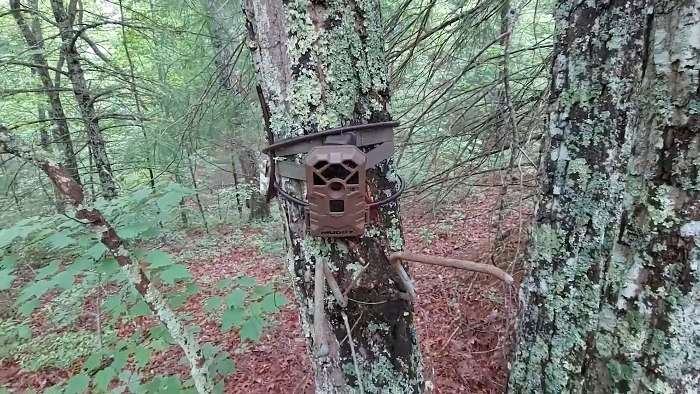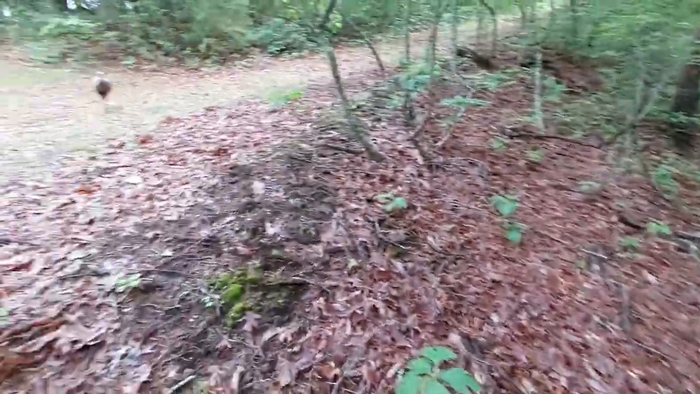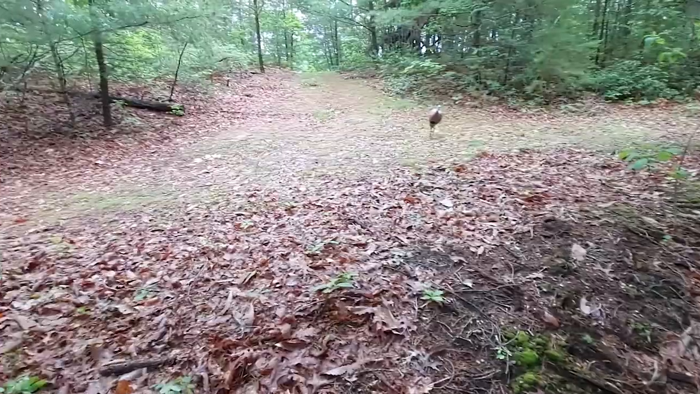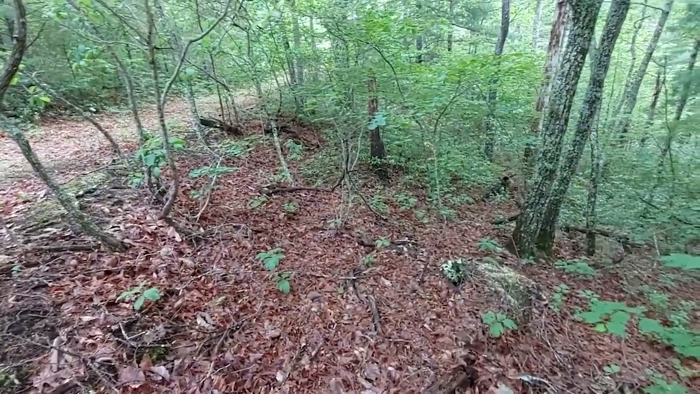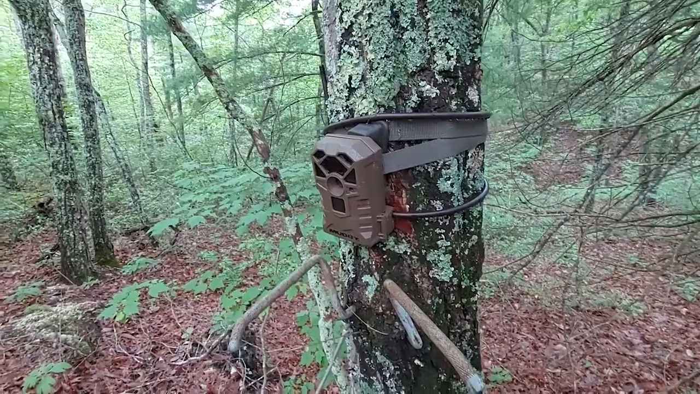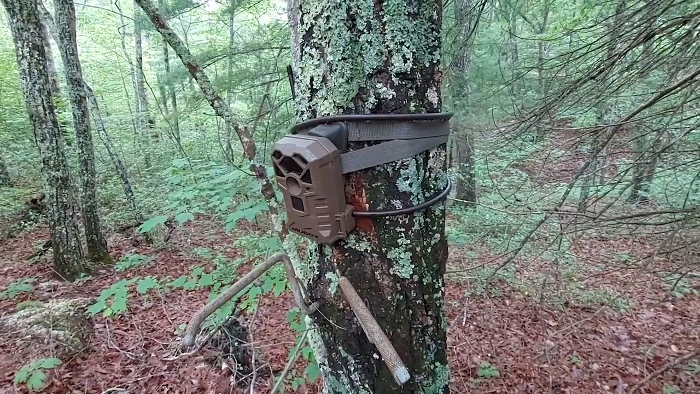Again, the camera's been here for a couple months, or just shy of a couple months. And this is a location that's old. I believe it was an old hunting camp right there. But it's a three-way intersection, and there are always animals coming through here. I've gotten so much stuff over the years here. I just don't run this location as much as I probably should, just because it's so hard to get to. I mean, it's straight up. But we'll get this one pulled and get down off this ridge.